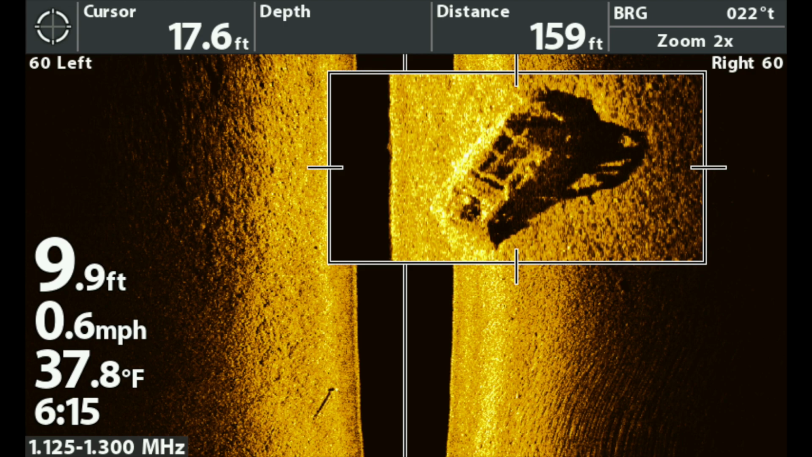And you can see that the lighter, harder return on the left side of the actual object itself is the actual car, and then the black part is the shadow. And yes, that is the windows you're actually able to see there. We are actually looking through the car with the side imaging.